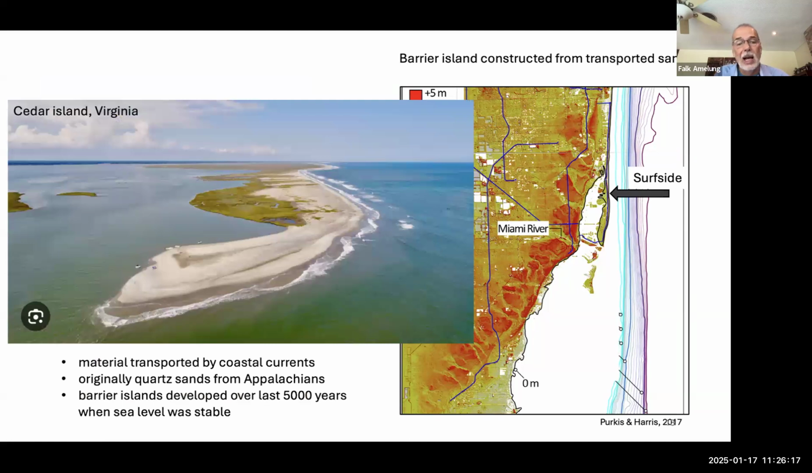How does a barrier island form? It forms by the coastal currents. Coastal currents transport material. Originally, it was quartz sands brought from the Appalachians. In the meantime, new sands have been brought in.